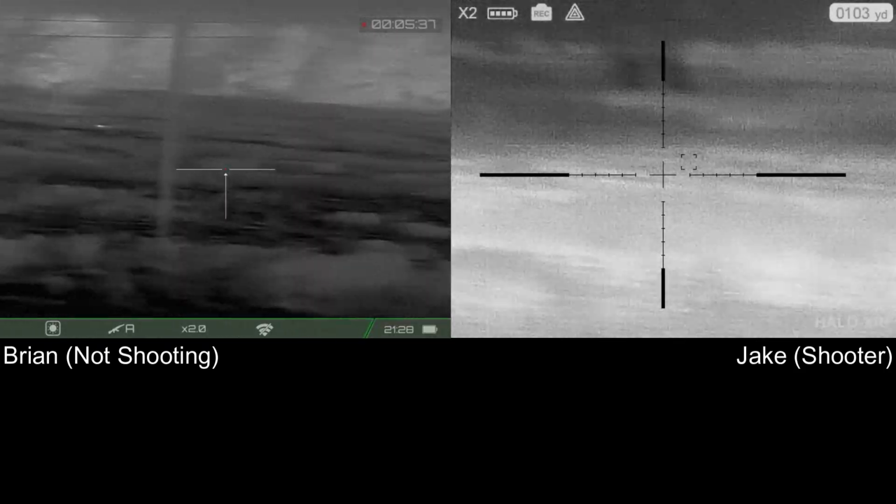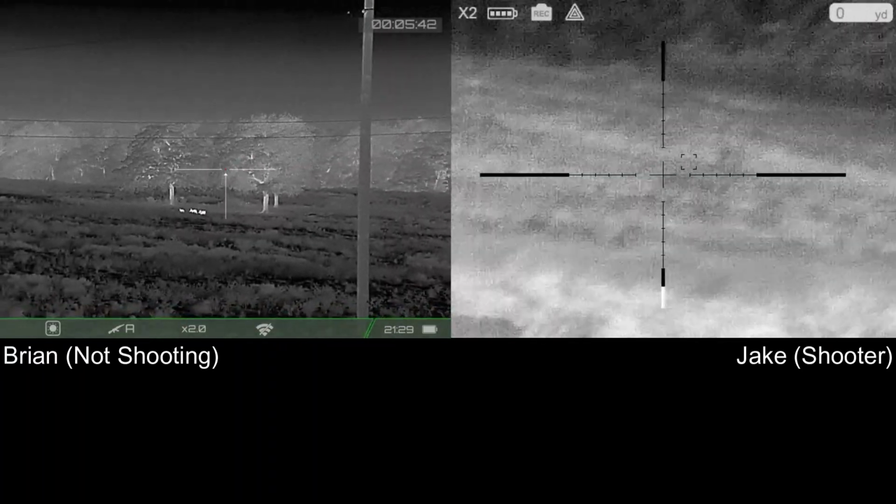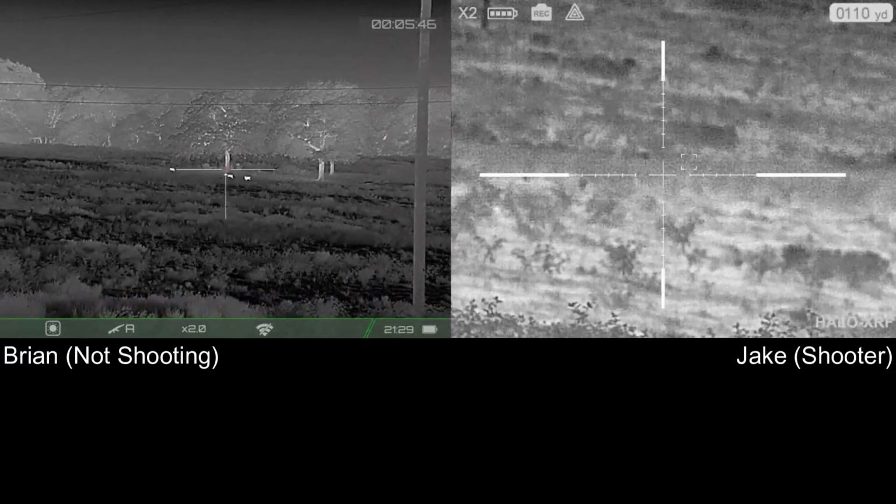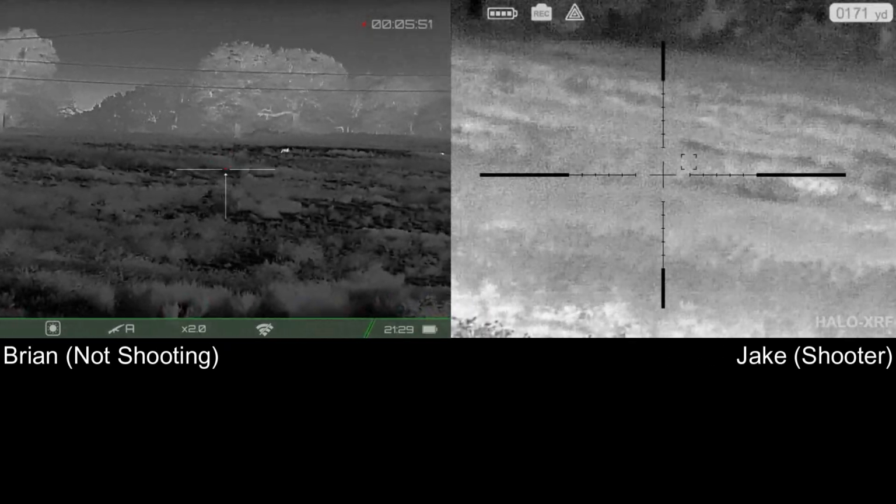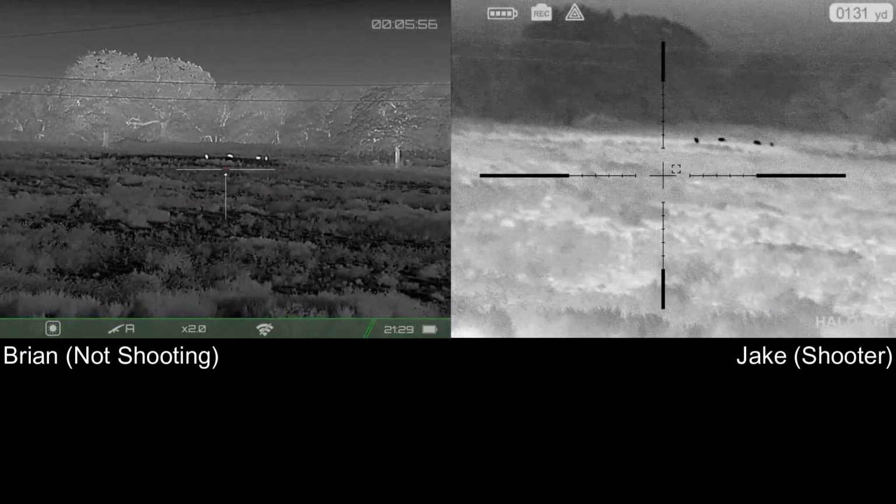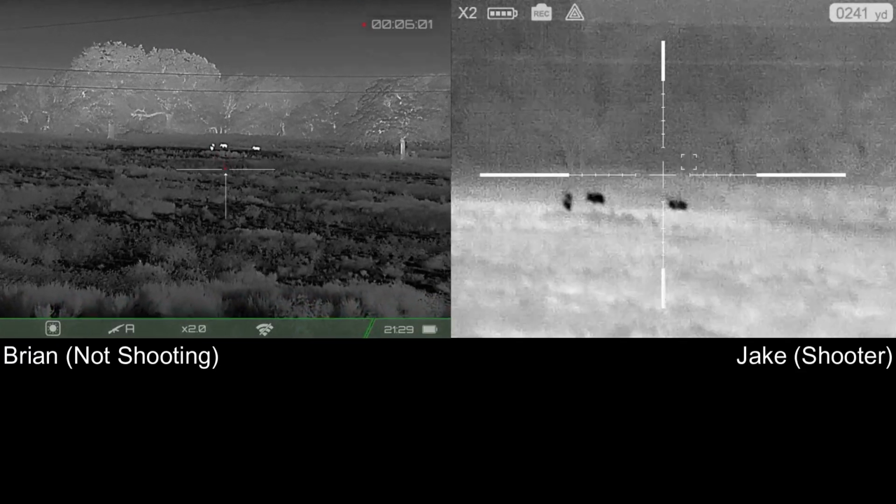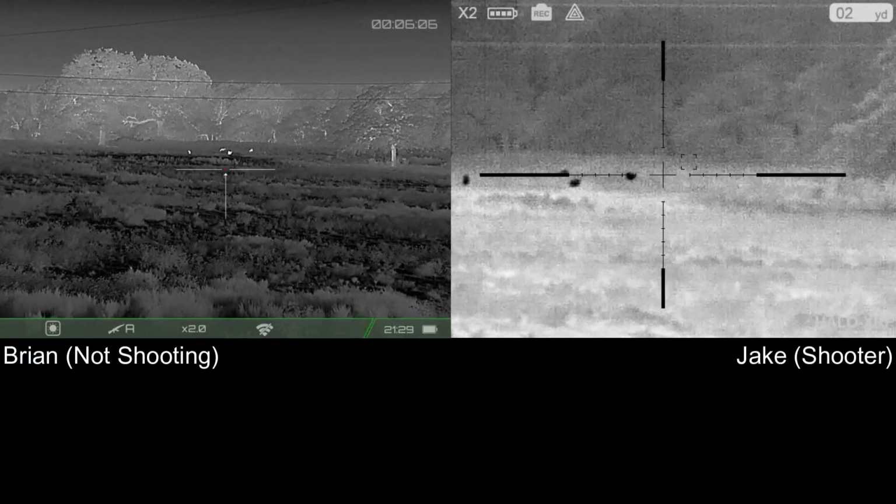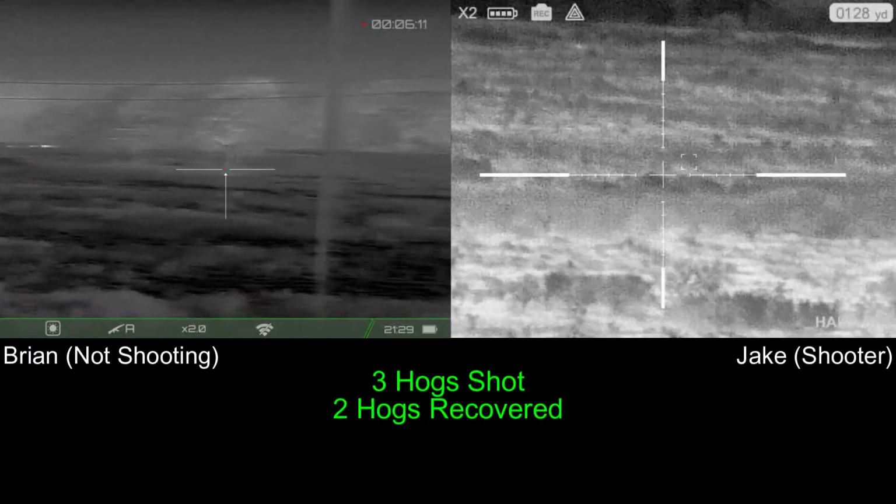All right, look to your left, far left, far left. 90 degrees, 90 degrees. You got 3 of them? They're on the move now? You're going to lose them if you don't hurry. Standing still in the middle. In the dirt, just a little short. Good try. Okay, that's fine. I'm good with that.